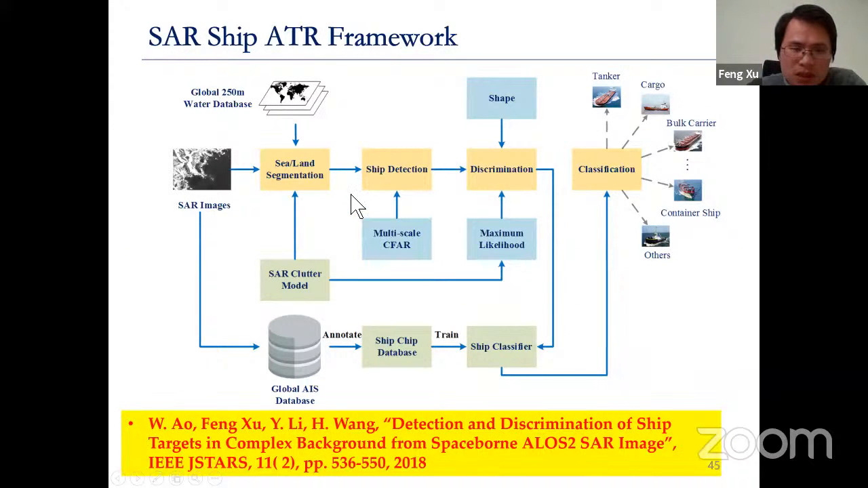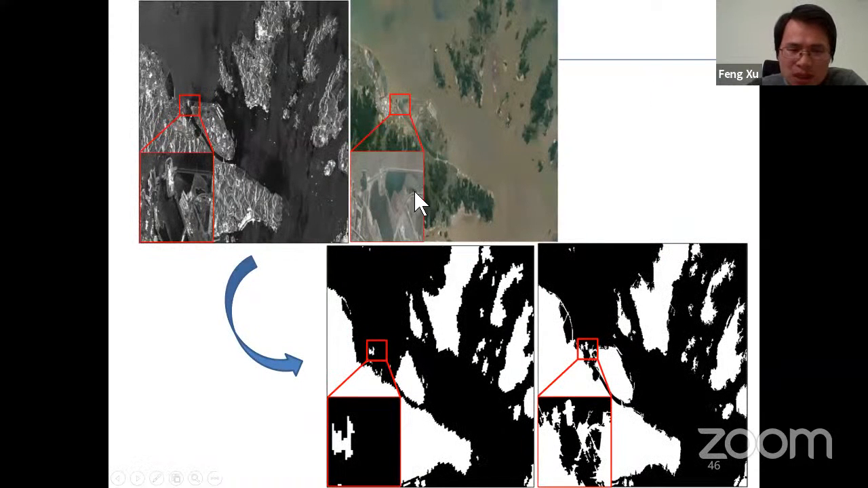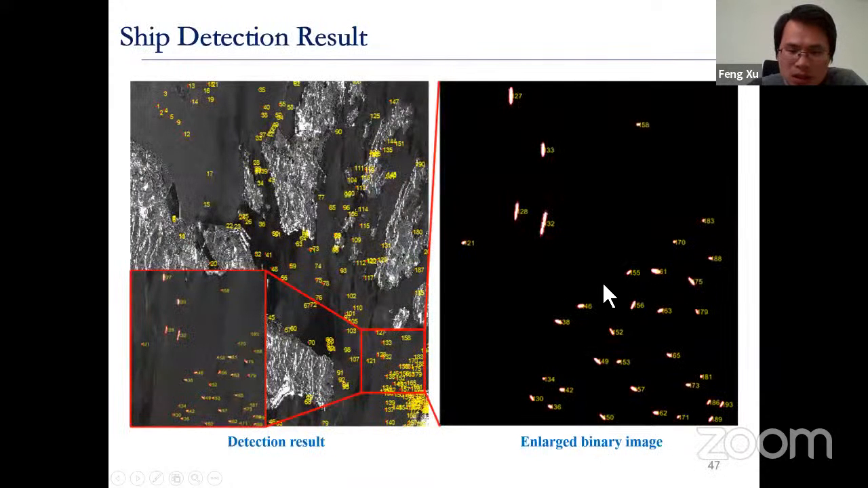So first we devised the ship ATR framework I just mentioned, and this is also published work. The first step is segmentation. It's basically binary segmentation, trying to classify sea surface from land surface. Next we did detection. Basically we use CFAR detection. The result is quite good.